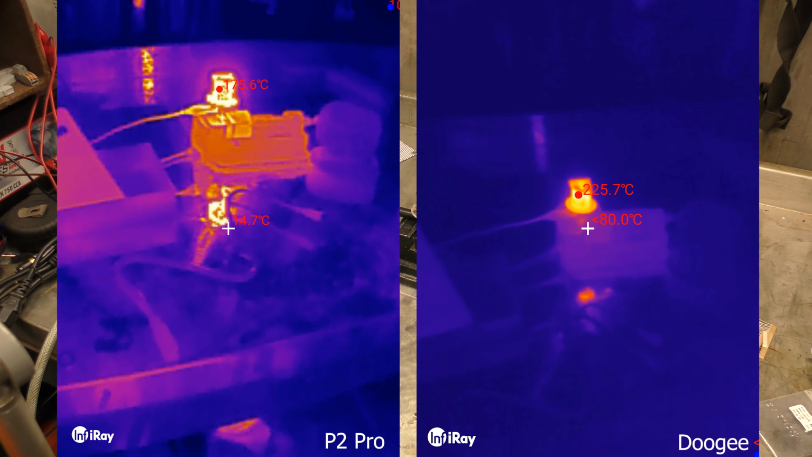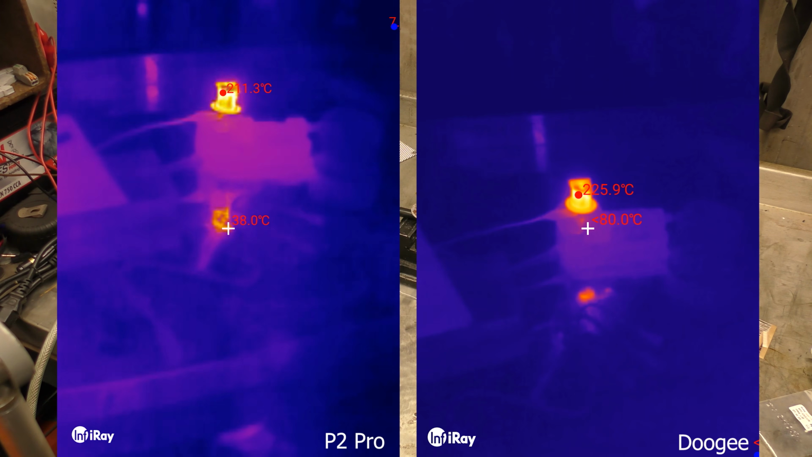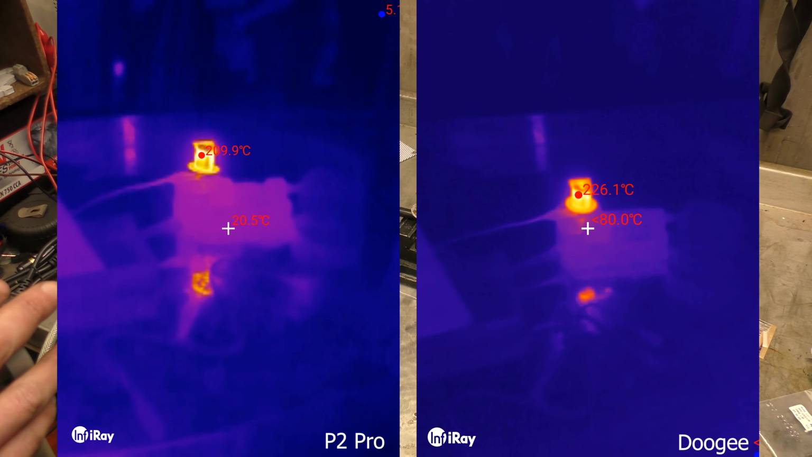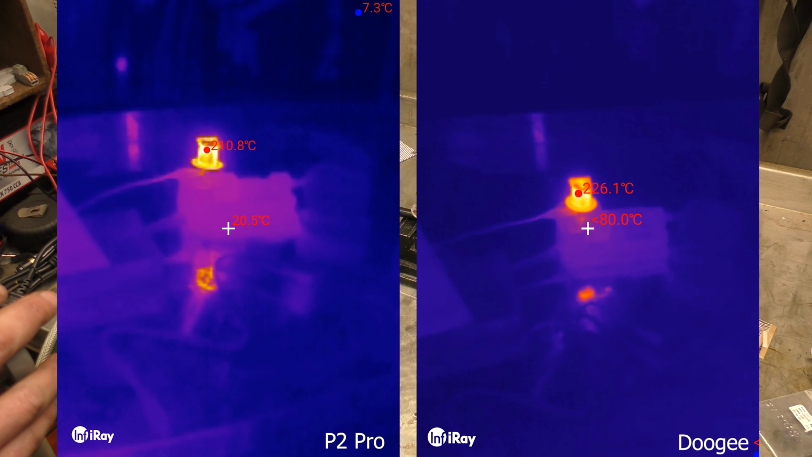Mode, wide range, switch over. It's nice being able to switch it on the fly, unlike the Flir, which you have to stop every time. So let me get that in roughly the same spot. So again, the P2 is saying 210, and the Doogee is saying 226.